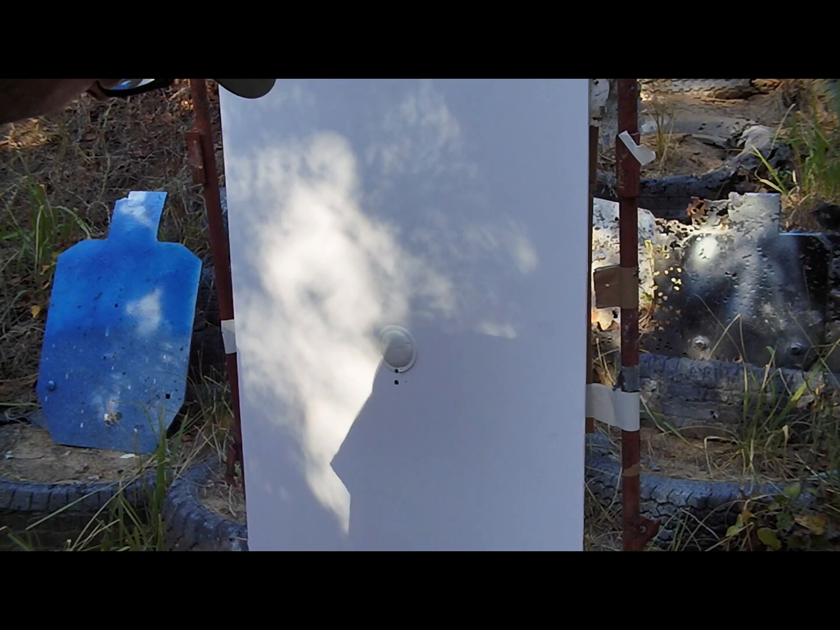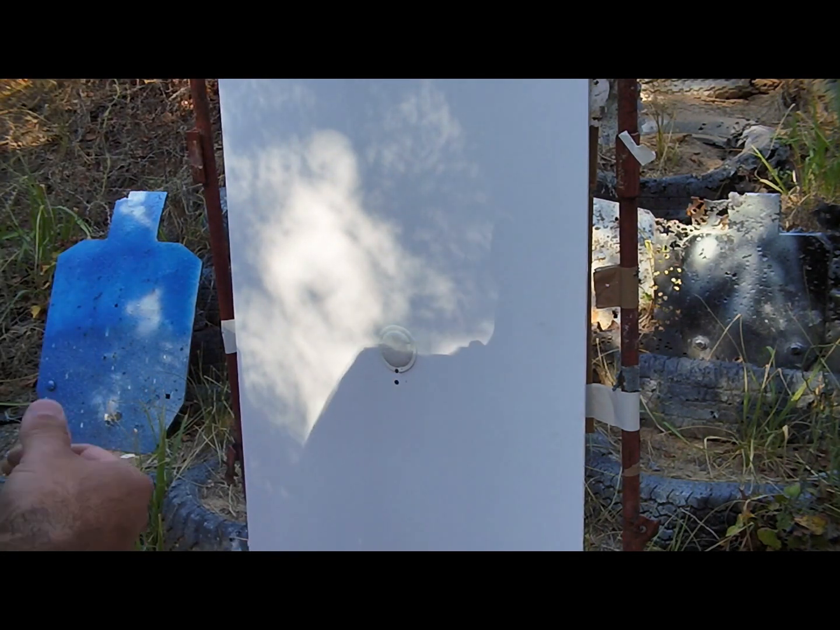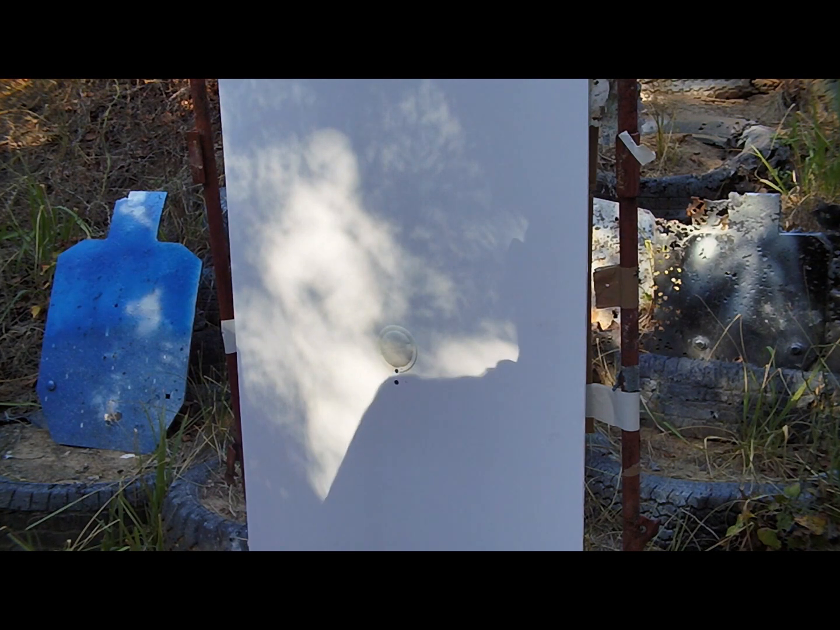we can see that those 2 impacts are about a thumb width apart. So that speaks to the accuracy of the ammunition and rifle being in check. Good to go with the Super Hogster LRF.